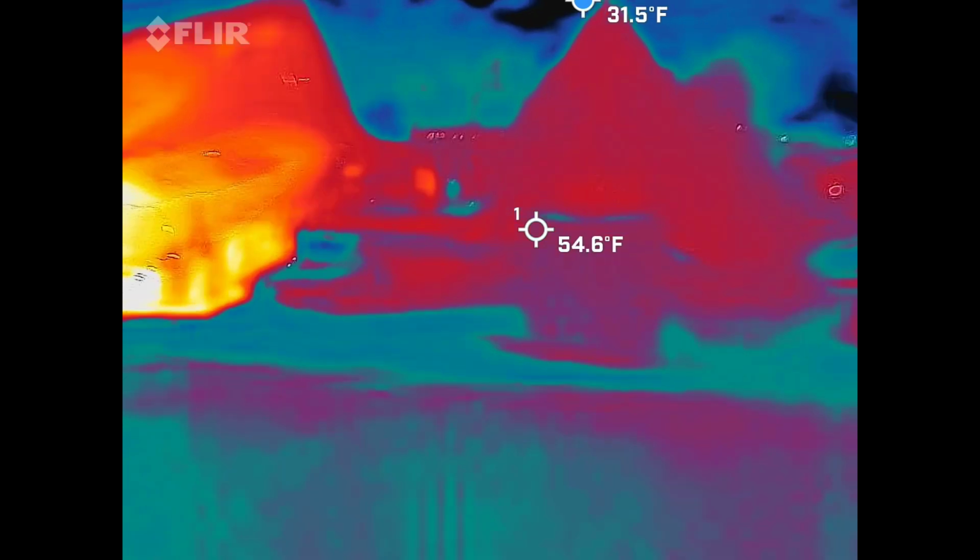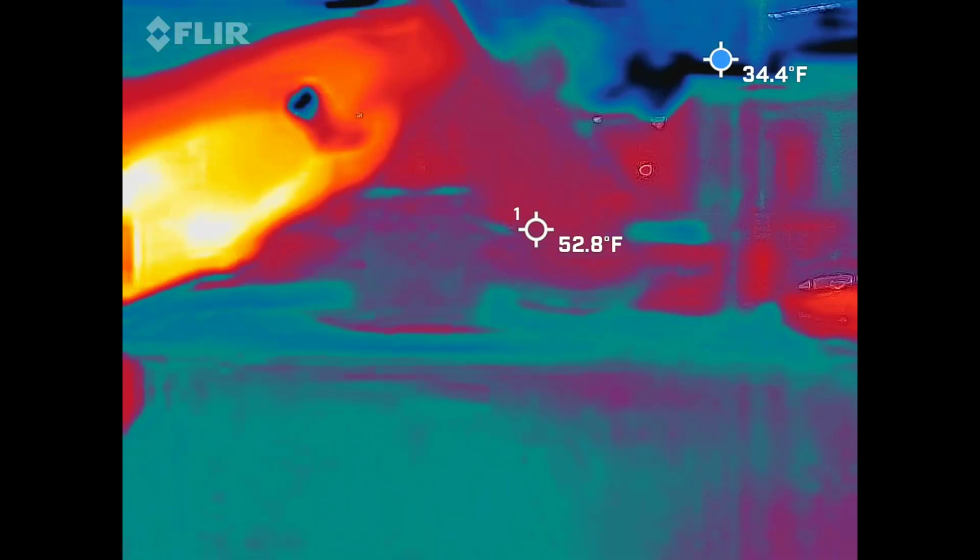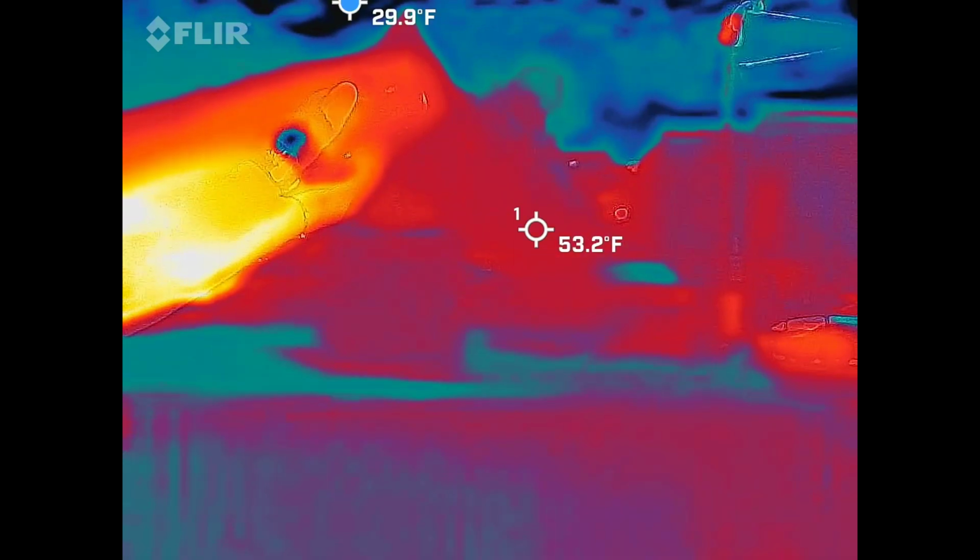Interesting. Creed is interesting. I was thinking it might have been a slave quarter. It might have been. Yeah.